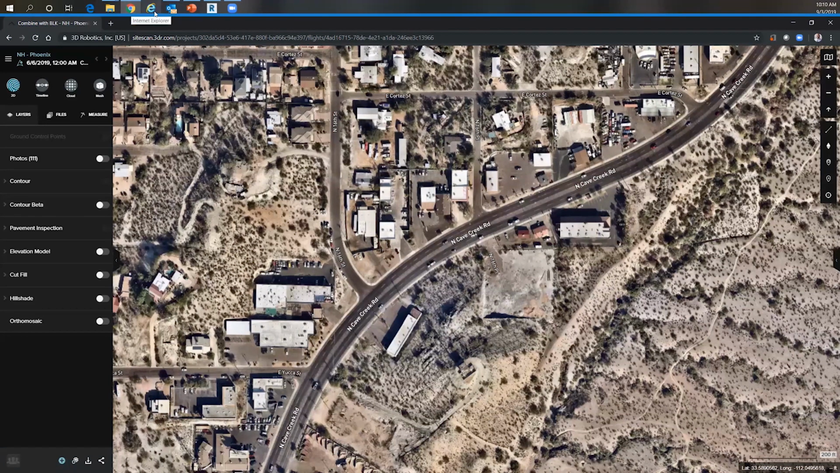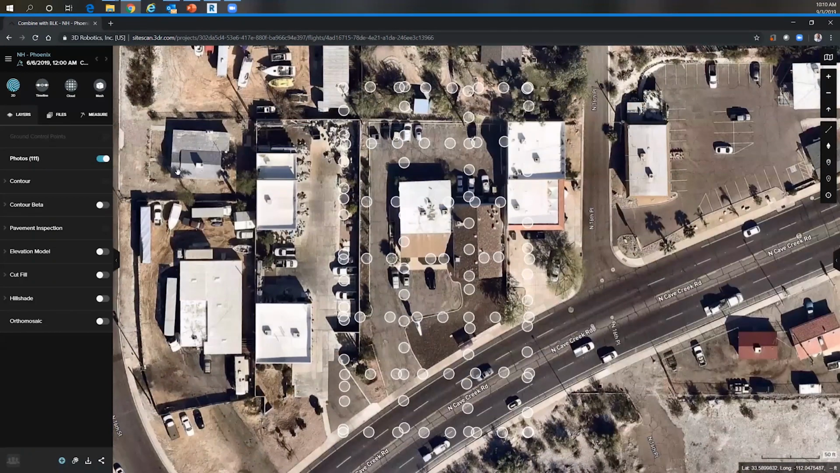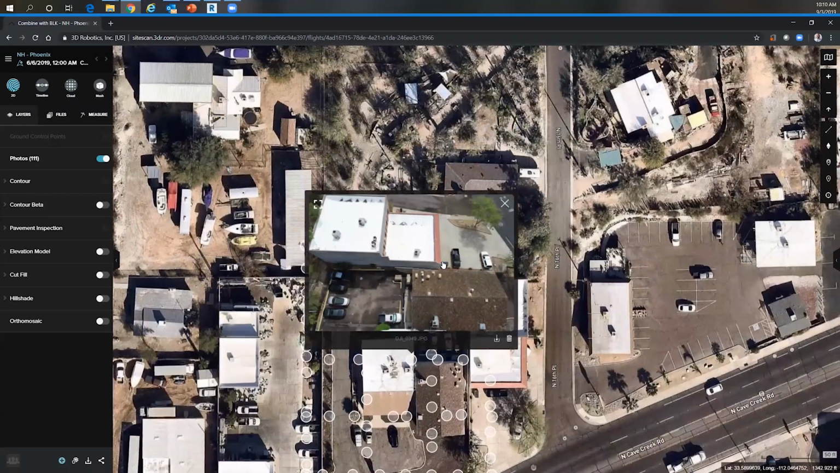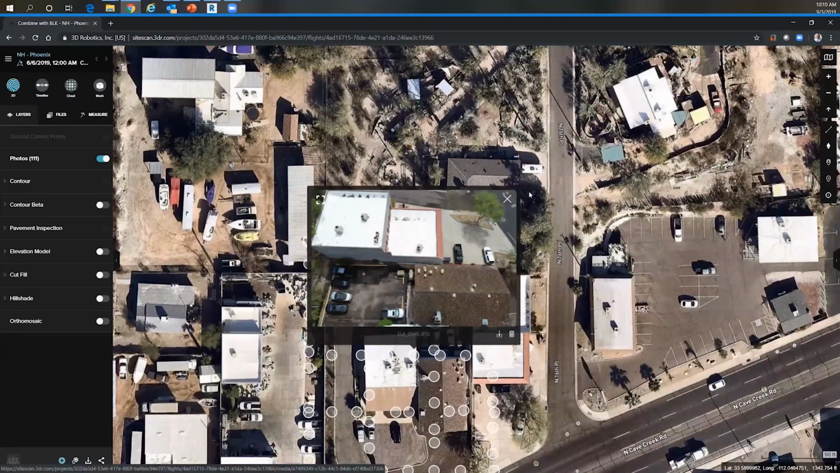Okay, so what we're looking at here is SiteScan. SiteScan is a photogrammetry processing web portal by 3DR, where we can take the photos from our drone and upload those. In this case, it was 111 photos. I'll turn those on really quick, and we can see the location here and pull up the details of one of these photos so we can see what was flown.